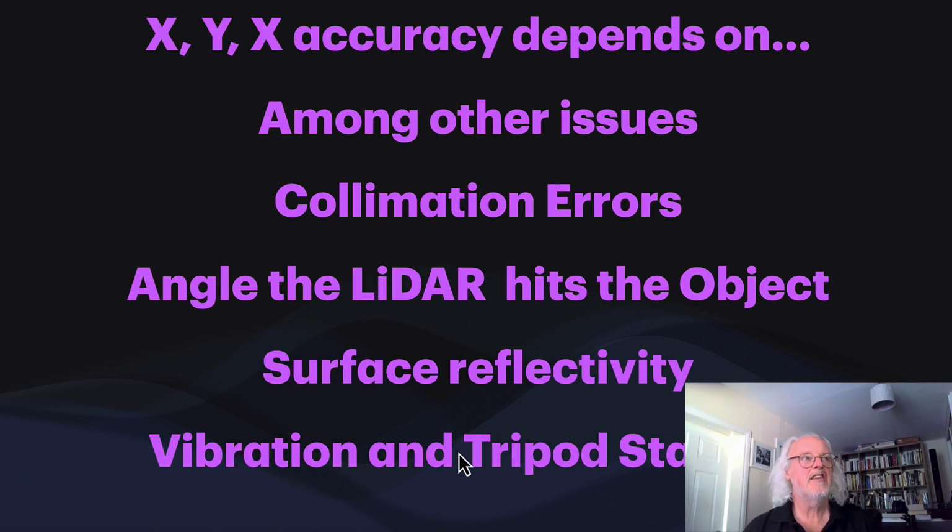The XYZ accuracy of any point depends on, amongst other issues, and we just talked about distance, the actual mechanical integrity of the scanner itself, and what we call collimation errors, and we'll talk a bit more about that. It depends on the angle that the LiDAR pulse hits the object it's trying to measure. It depends on surface reflectivity and the noise it will get, and also on vibration and tripod stability. So if you have a tripod stood next to a pump that's vibrating, you're going to get different variations. Or if you stick it on a pole, on a post, on a height adjustable tripod, you're going to get variations in that.